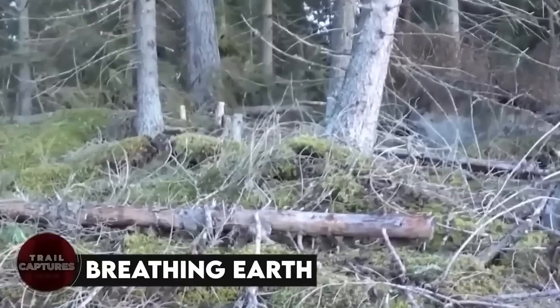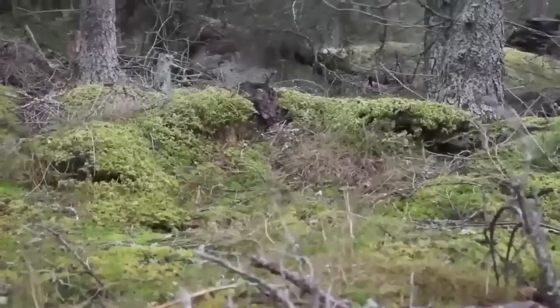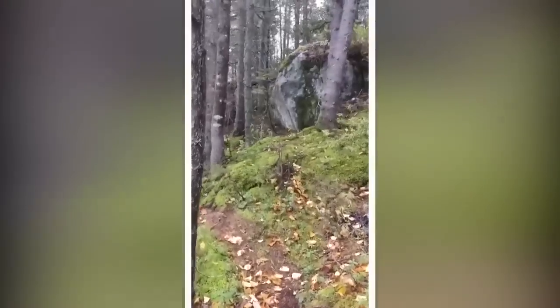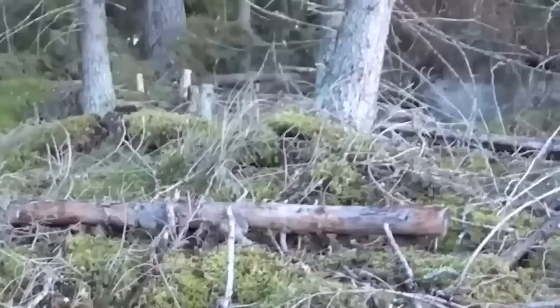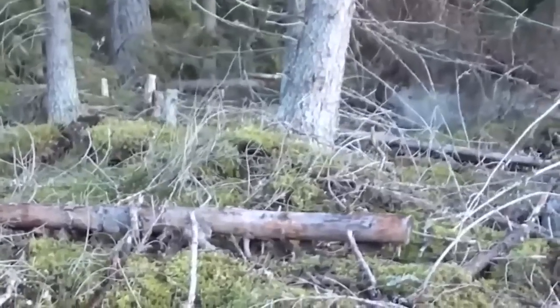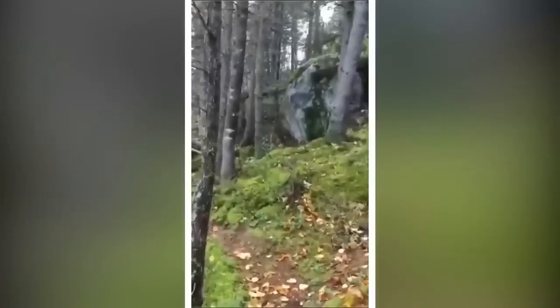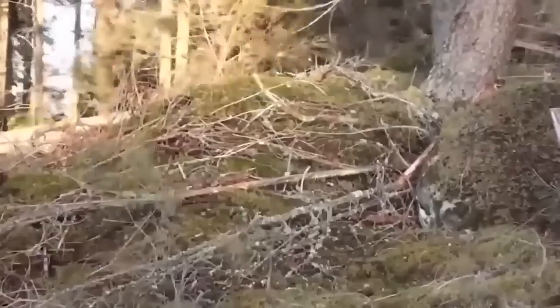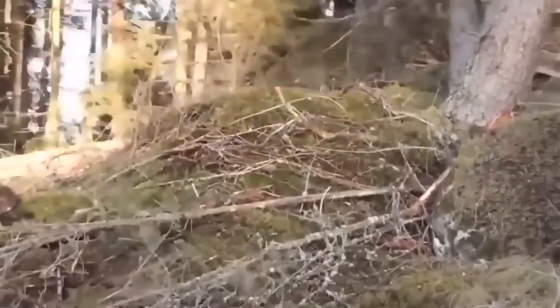Breathing earth. So there's this really weird thing that a camera caught in the forest. It looked like the earth was moving up and down, almost like it was taking a break from spinning and going around the sun. People call it the breathing earth because it's like the ground is breathing. This happens when the wind is strong and the ground is loose.